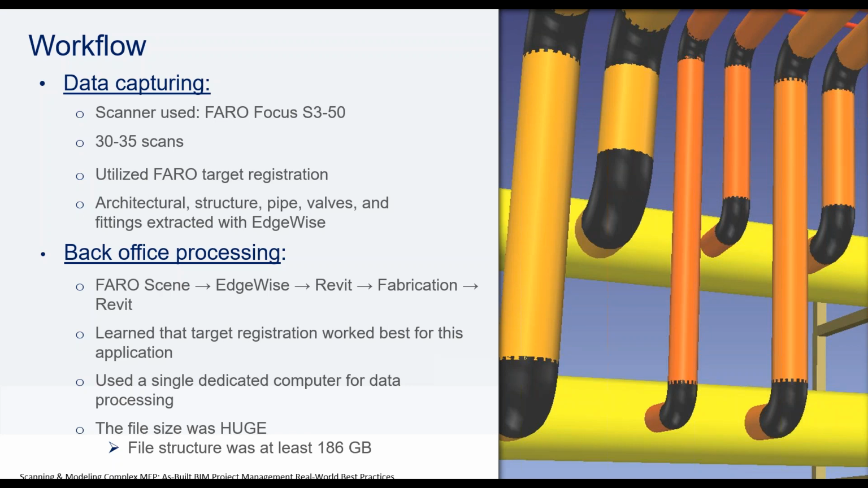So data capturing, obviously they hired us to come in and get any architectural, structural, all the pipes, existing valves, and fittings extracted with the Edgewise software. And then back at the office processing, we did Faro to Edgewise, and then we went from Edgewise to Revit through their little add-in, and then we had to go from Revit back to our fabrication software. We don't really live in Revit.